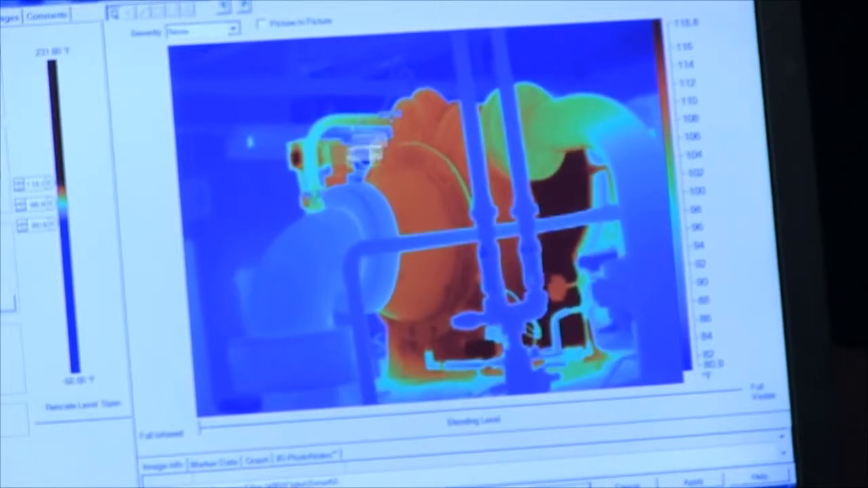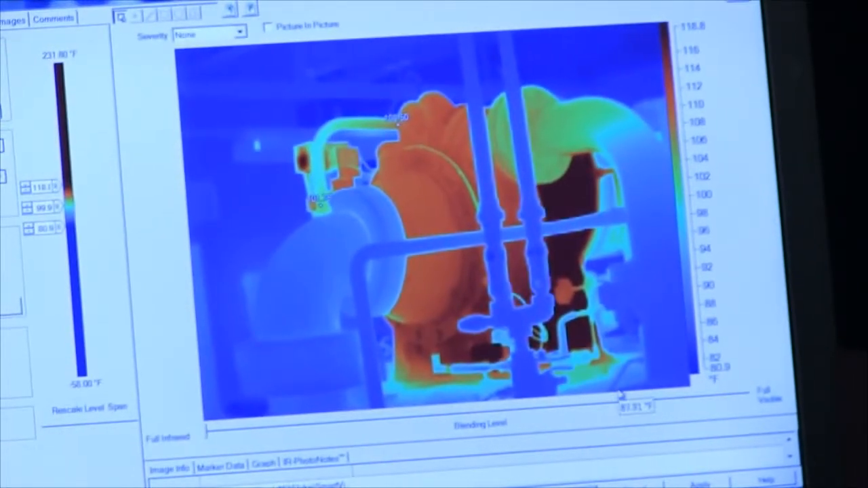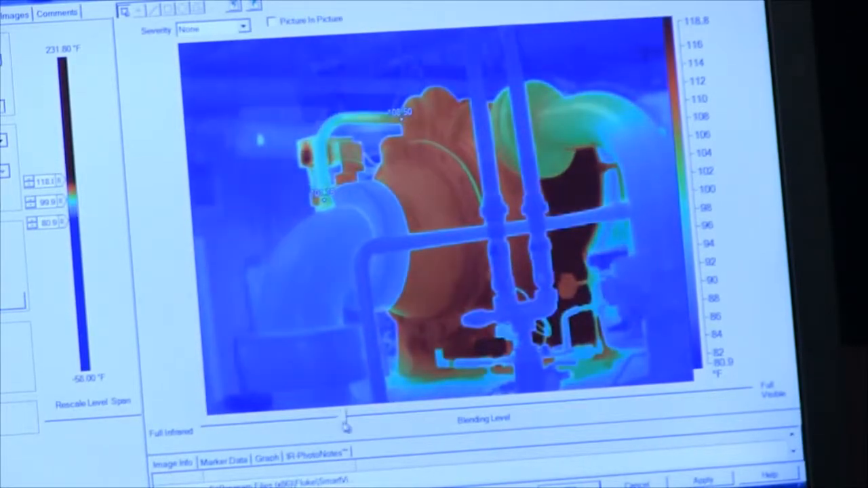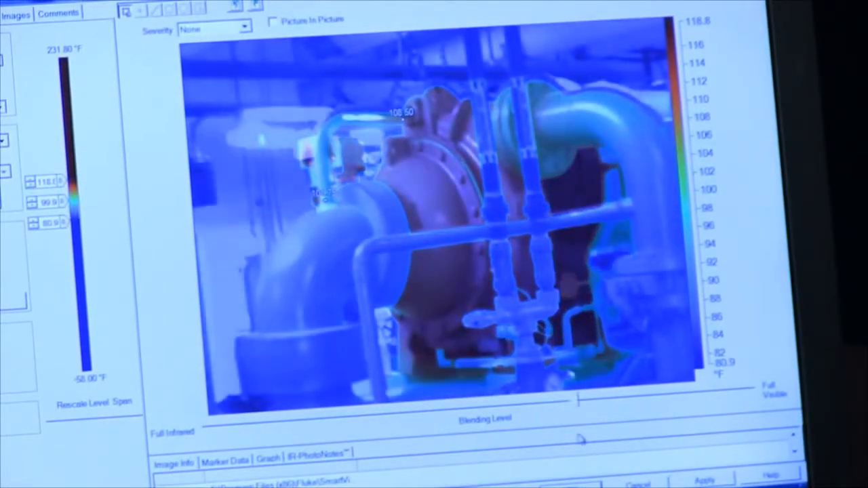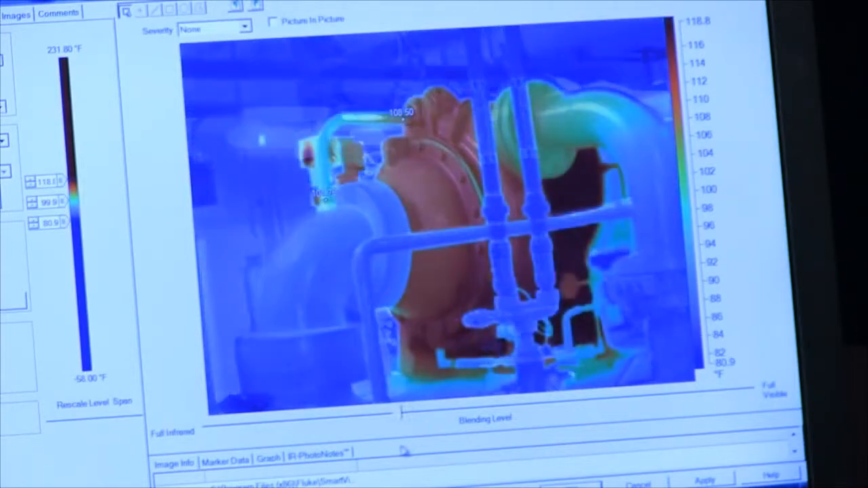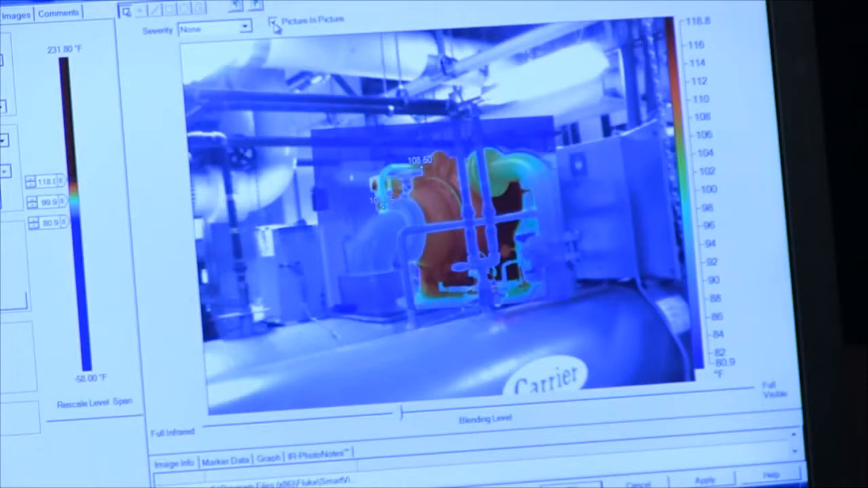You can see some of the markers that we've indicated temperatures. I can actually scroll this back on this blending line all the way from full infrared to full visible, or anywhere in between. And then I can also go to picture-in-picture, and this is once again going to allow me to ensure that I did have this camera in complete focus when I took this image.